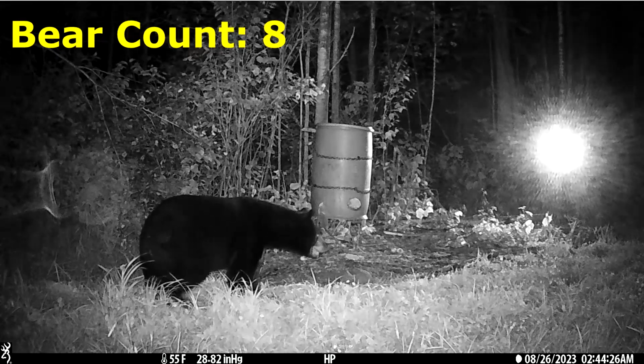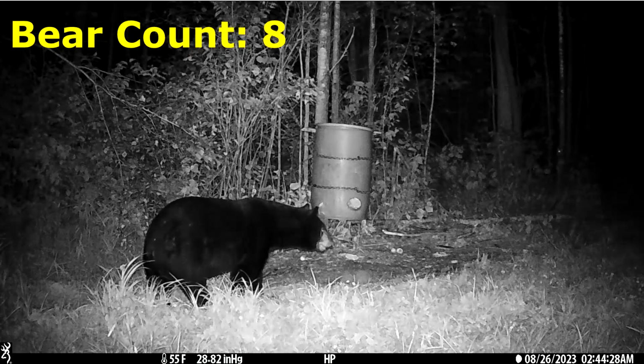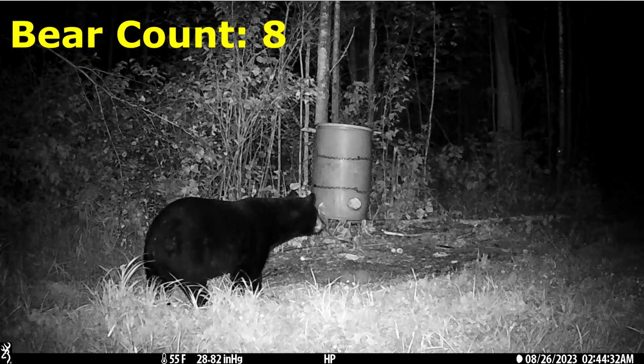That large male shows up again about an hour and a half later at 2:44 a.m. and he stays about 45 minutes this time and leaves a little bit after 3 a.m.